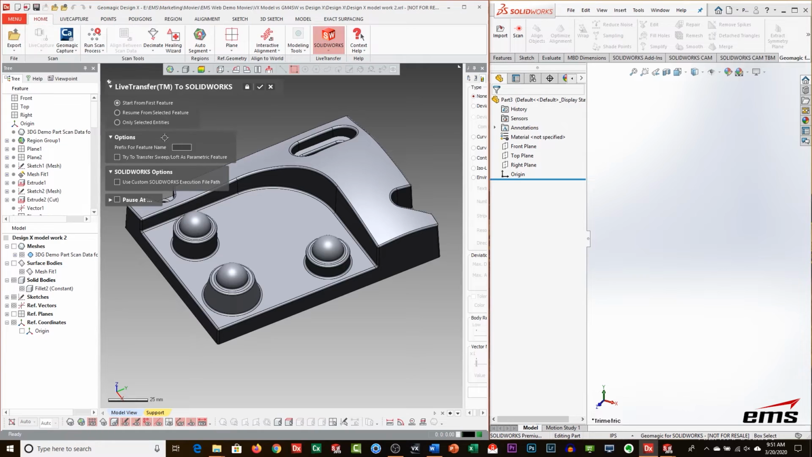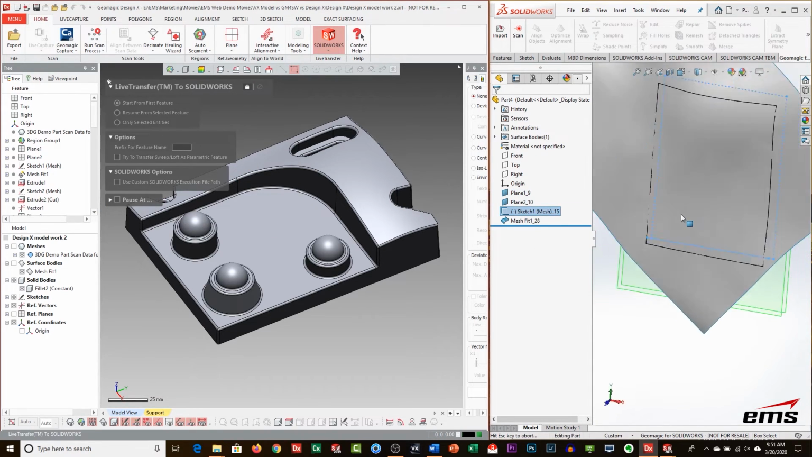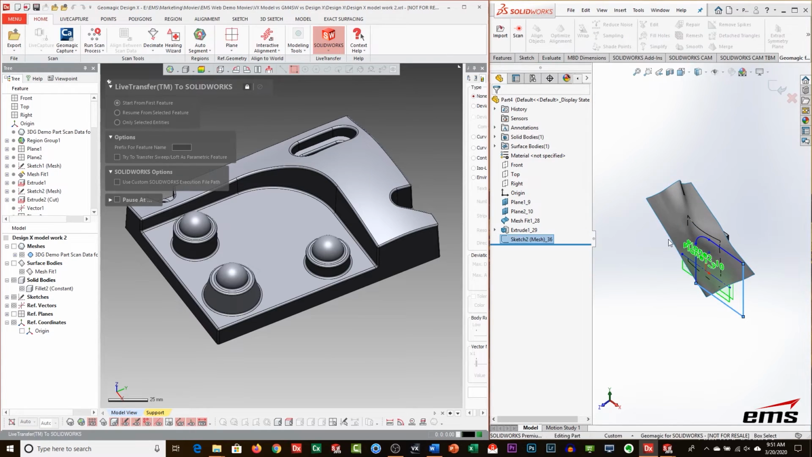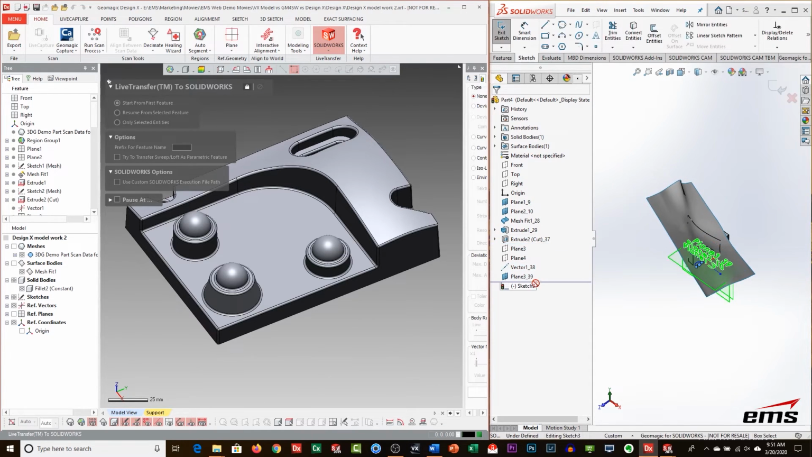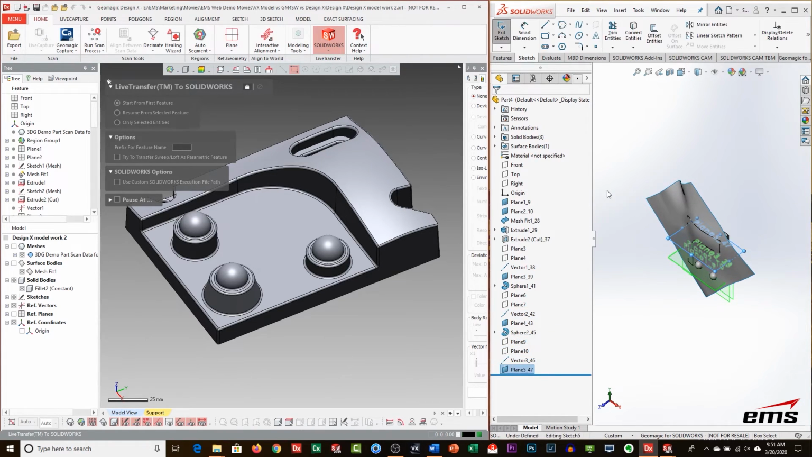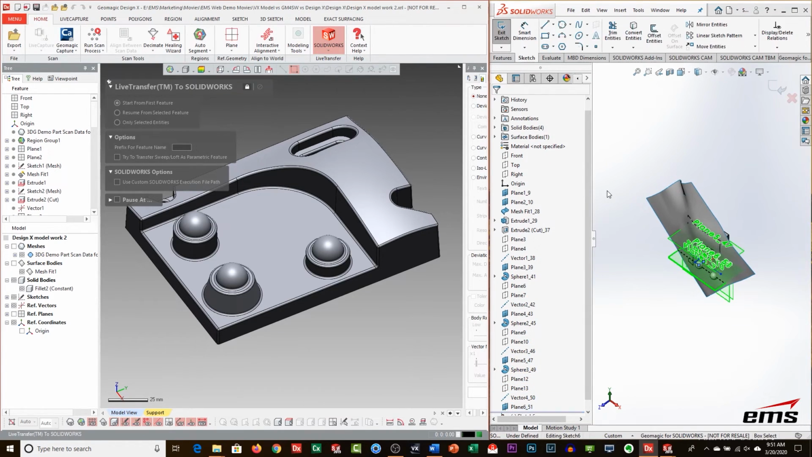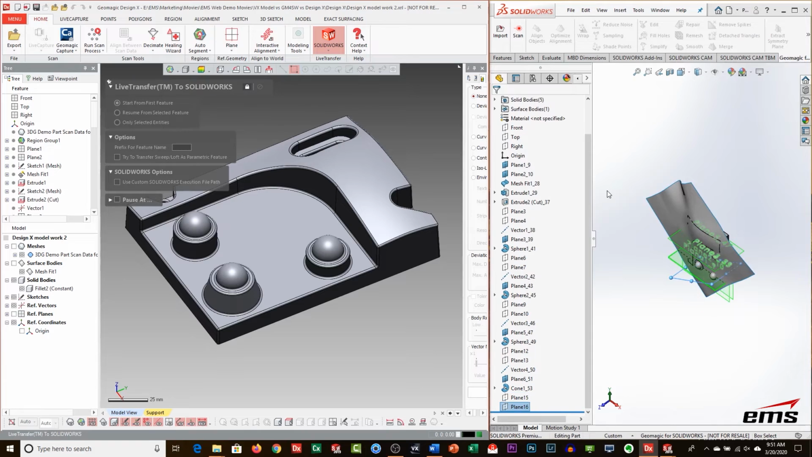Because what this is going to do, I'm going to tell it to start with the first feature. It's actually going to roll back the history tree in Design X, and you can see what it's doing over here in SolidWorks. It's rebuilding, and look at the tree being populated. So it will actually rebuild everything in SolidWorks with that history tree. This makes it possible in SolidWorks or whatever native CAD system we support to roll back and make changes to it.